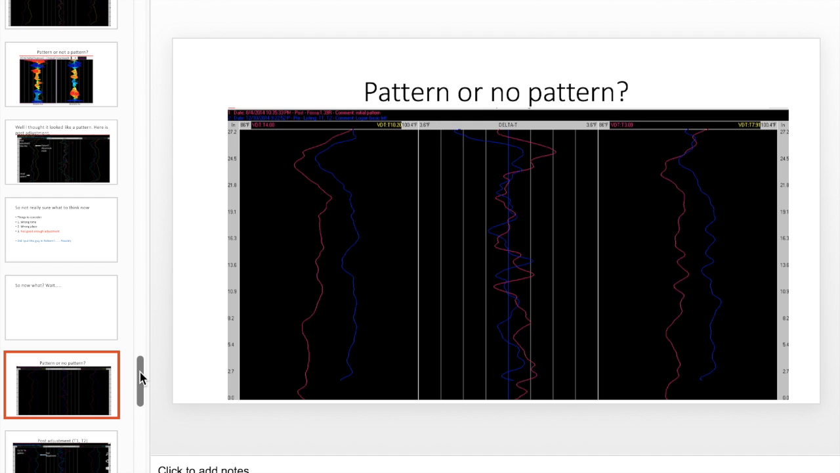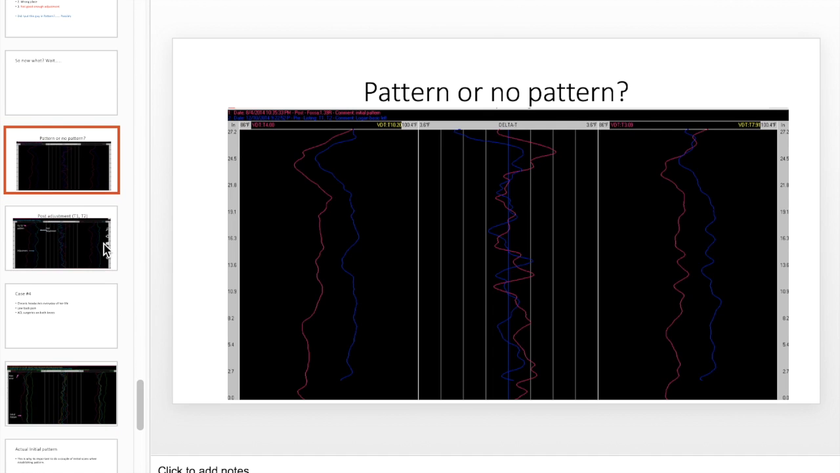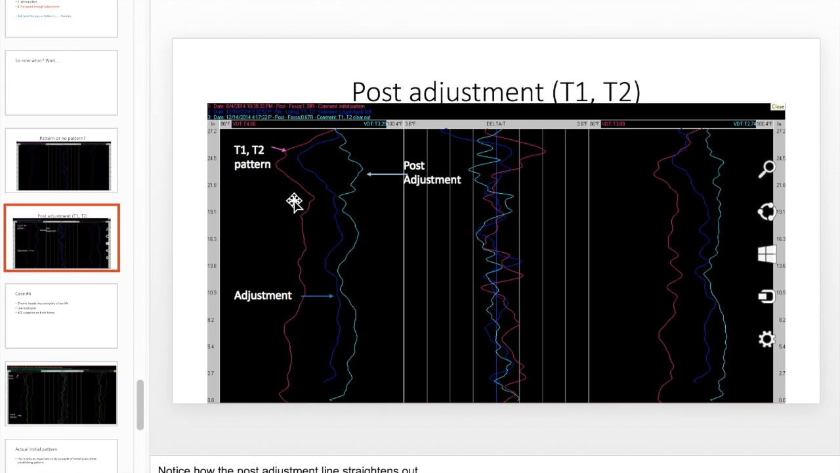So pattern or not pattern? I thought that was a pattern, so I adjusted it, and then I got a good scan change. So that's one that went the right way.